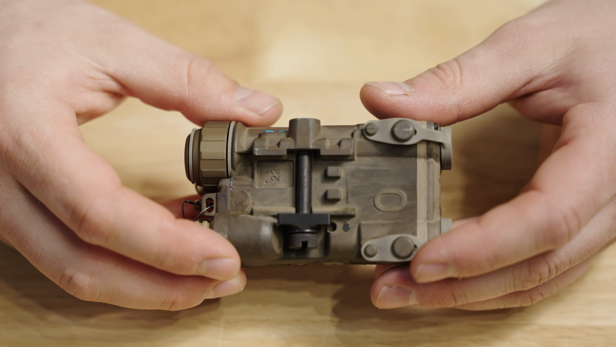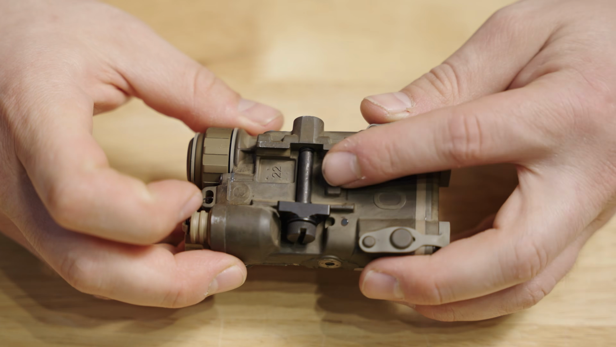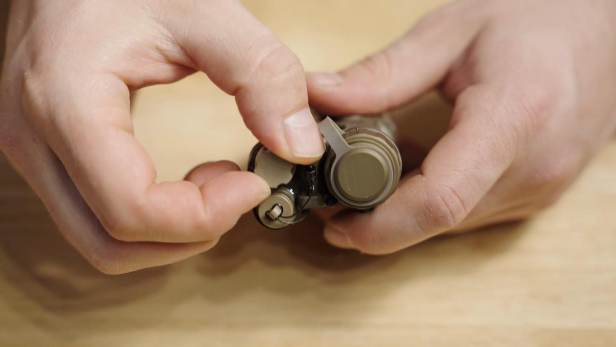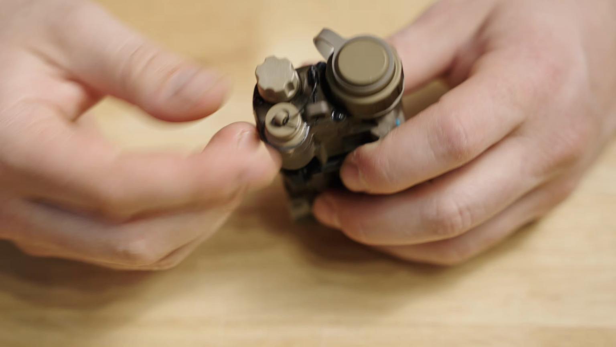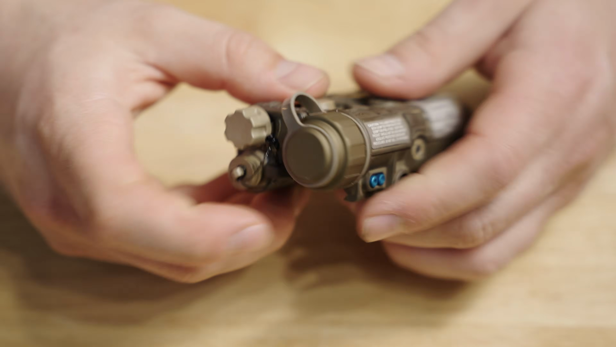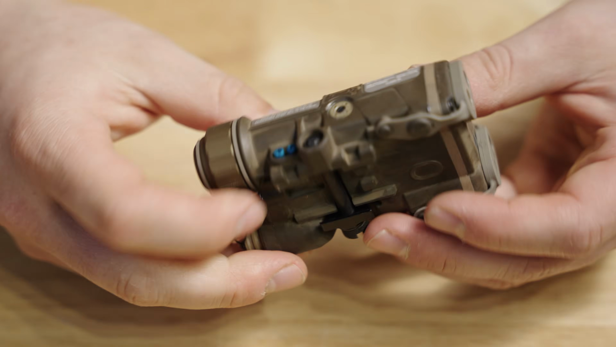Pretty simple rail clamp on the bottom, recoil lugs. You have the divergence control on the illuminator right here. And then you do have a LA23 style plug and standard thread-on battery cap.